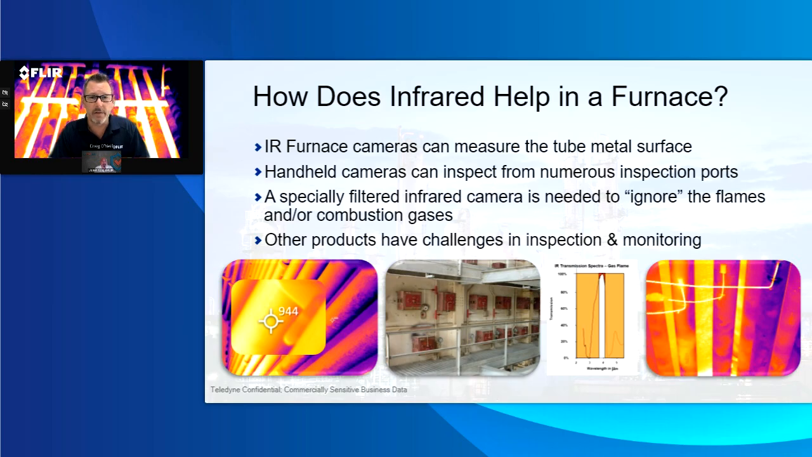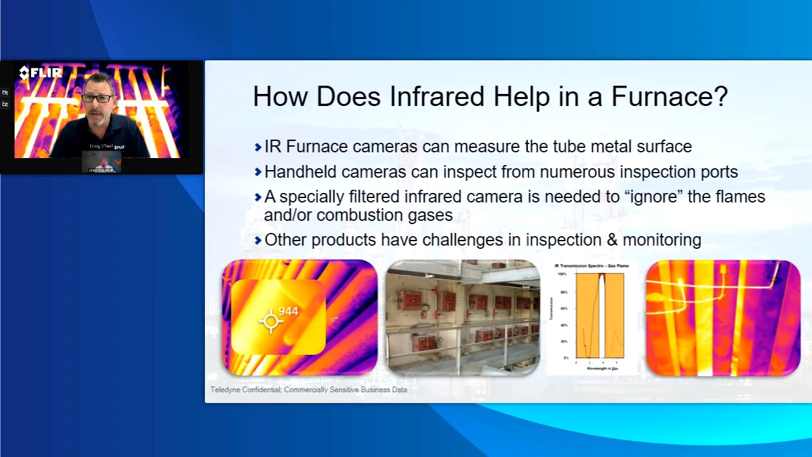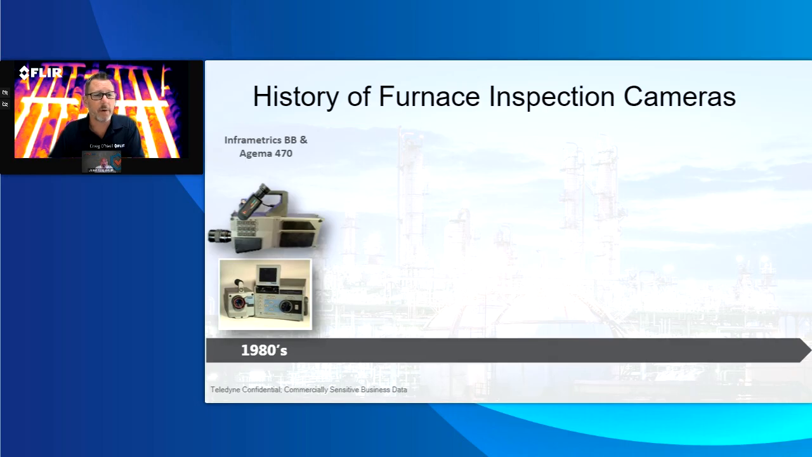And then you can see the image on the right. You've got an inside of a furnace with an infrared camera showing the difference in temperatures that a thermocouple may inspect. It shows that if you have other technologies inside of a furnace, it could be a bit challenging to get in there and get a true visual experience of what's happening. But before we get into that, maybe I'll go over the history of the cameras.